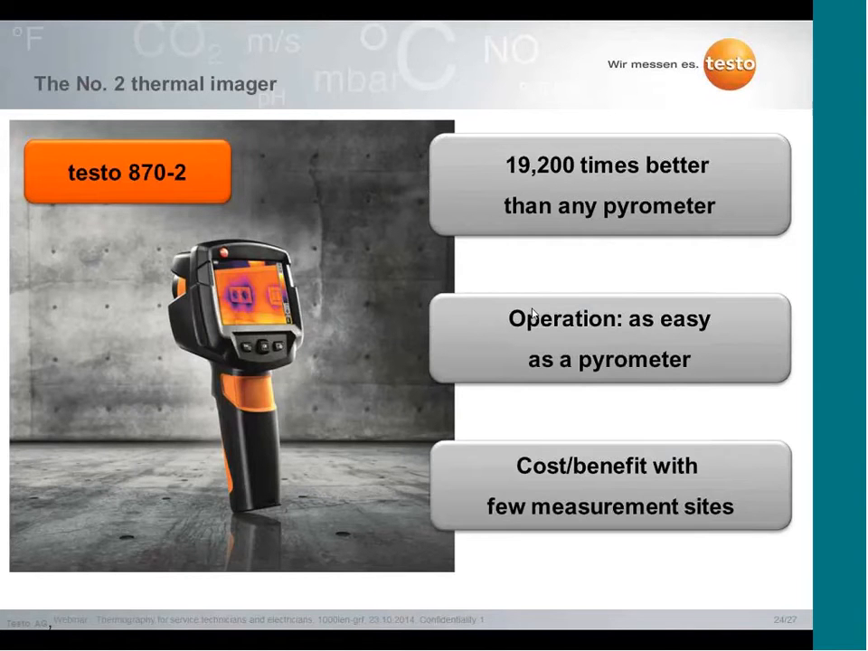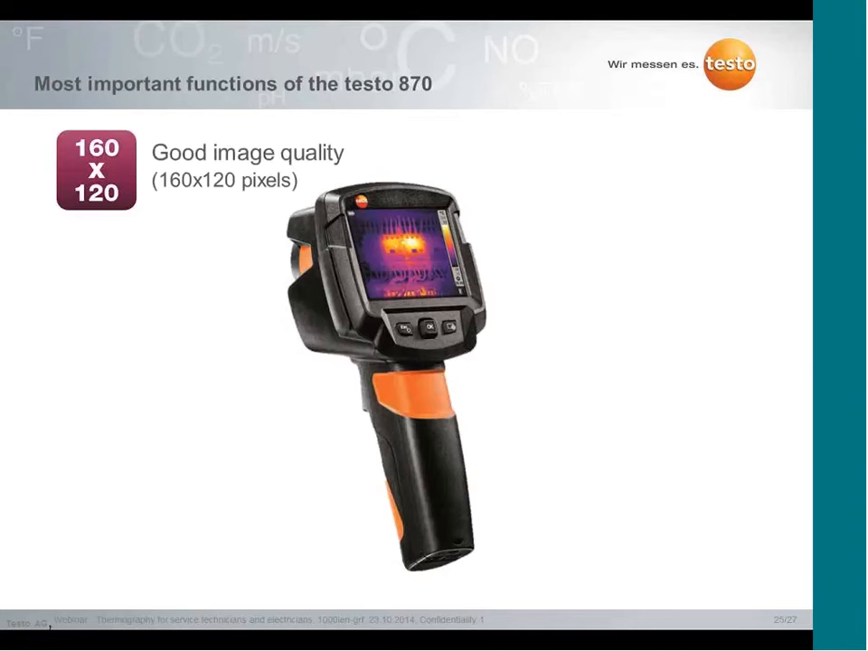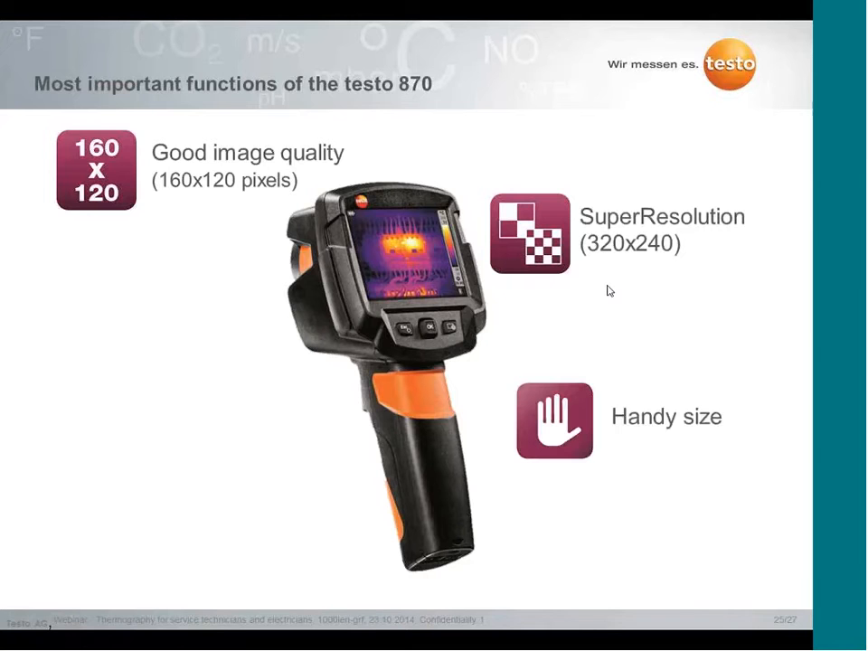And it's the perfect entrance into the world of thermal images, and it has the best cost-benefit ratio when you have only a few measurement sites. The main functions of our new Testo 870: you have a good image quality with a standard sensor of 160 by 120 pixels. You can also use the upgrade function, super resolution. So even with this low-budget thermal imager, you can receive high resolution thermal images.